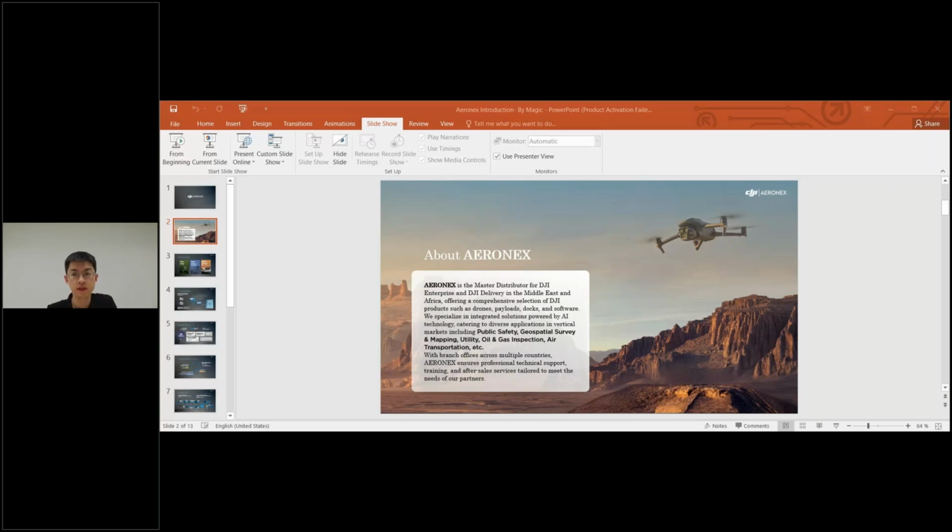With headquarters in Dubai, branches and offices in Riyadh, as well as service centers in both KSA and Dubai, Aeronix ensures fast and localized support. We also comply with employment localization and diversification policies, making sure our team reflects the region we serve. As you can see from the map, our coverage spans the UAE, Saudi, Jordan, Iraq, Qatar, Oman, Bahrain, Kuwait, and other parts of Africa.